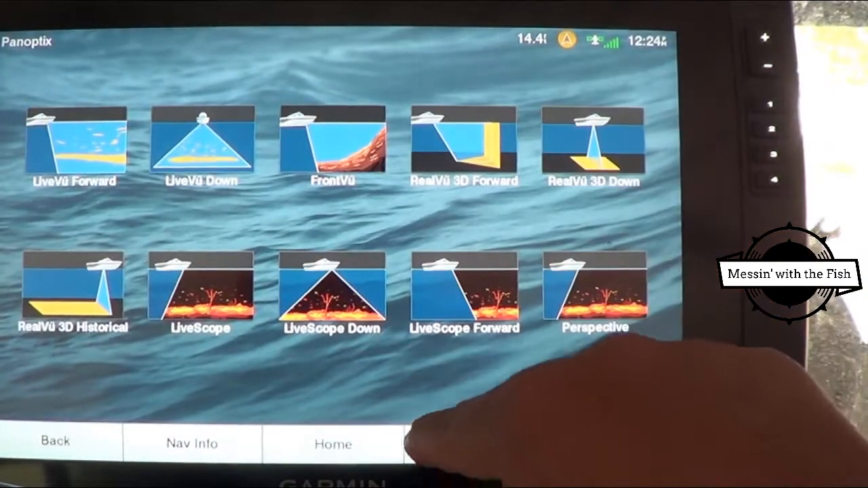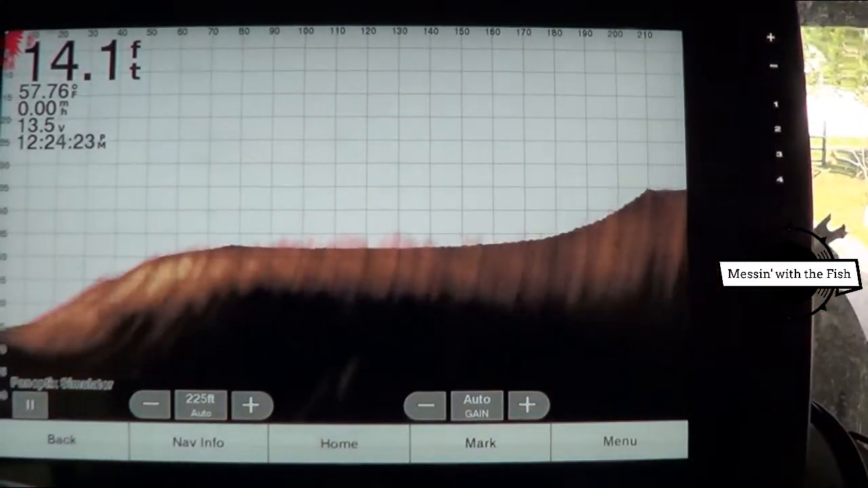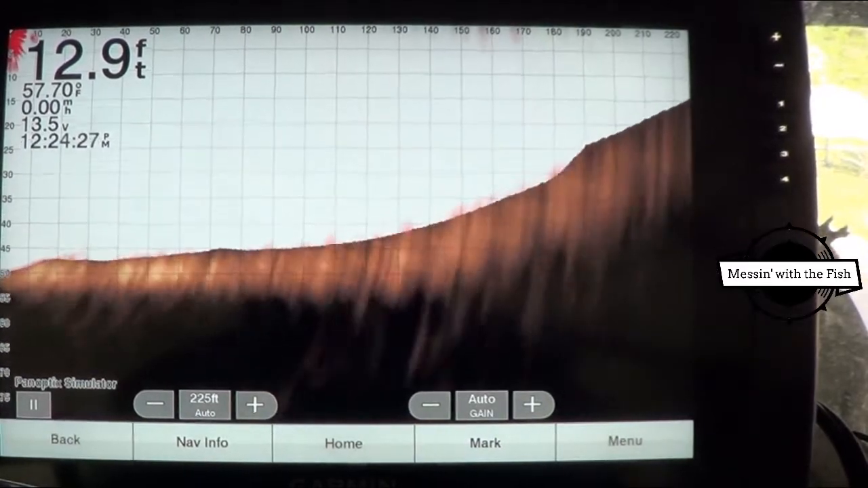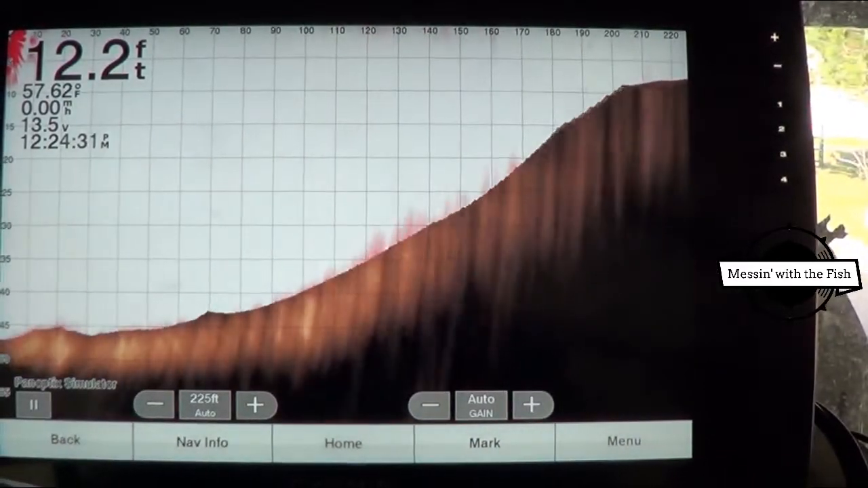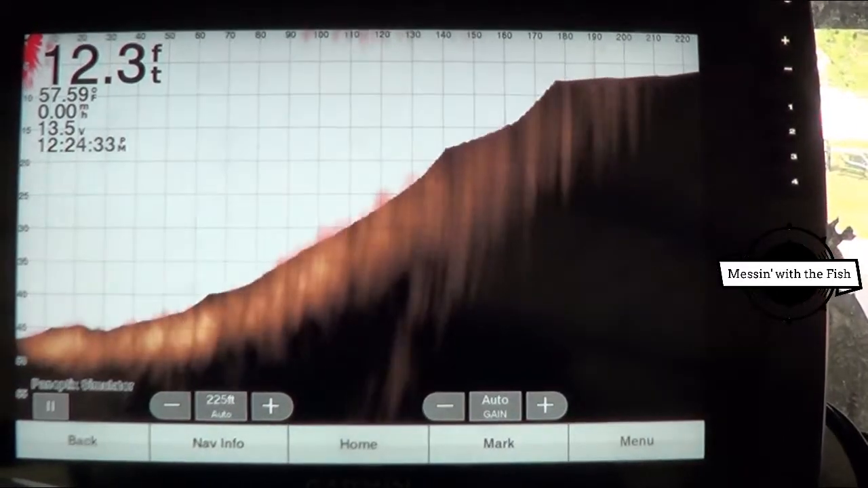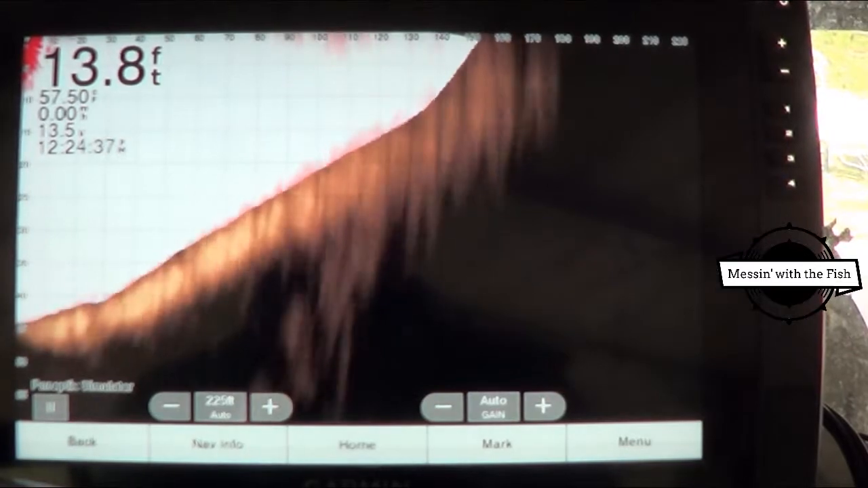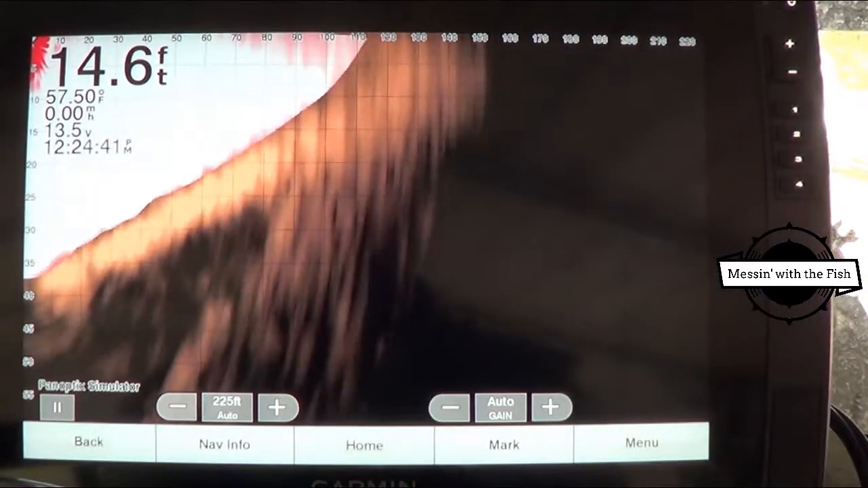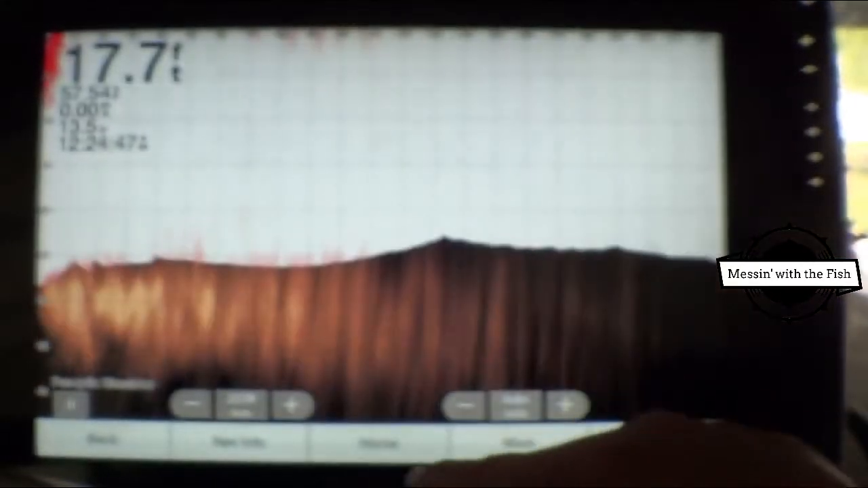But we're going to go back and we'll go to Panoptix, and this is going to be your front view. This is what it should look like if you're in the front view. The LVS 32 has a 135-degree angle for the cone, so it really makes it pretty nice to get a wide angle where you can look in down mode and also front mode. And this is just kind of going through some of the different looks it's having there, but I haven't really even looked at this too much.